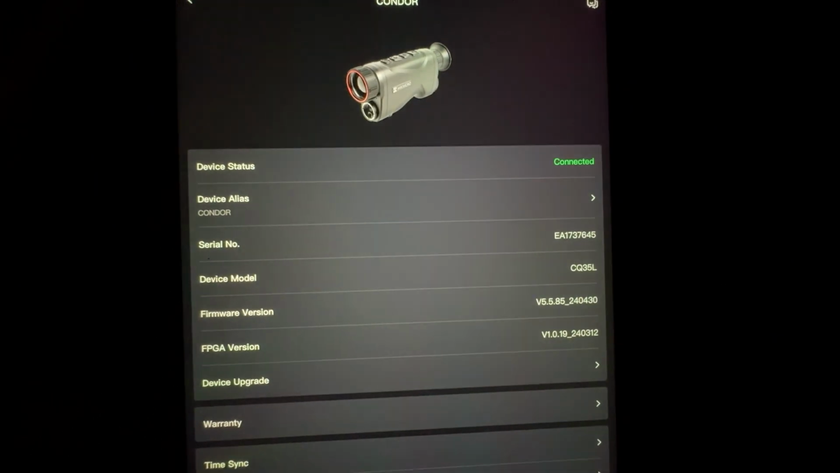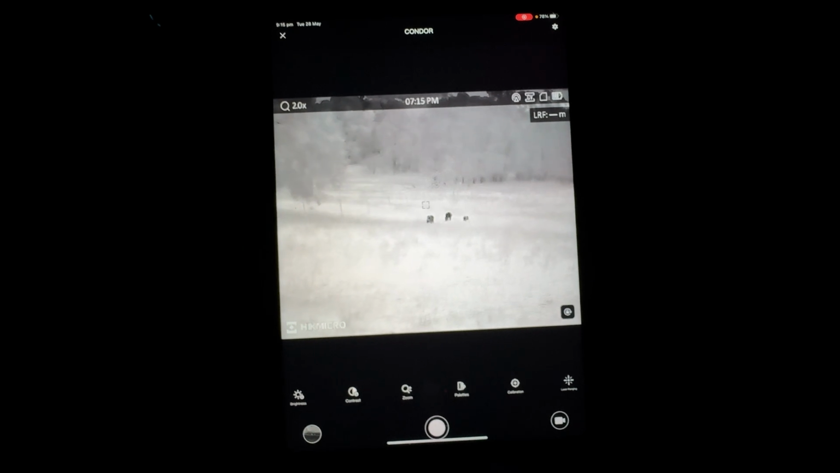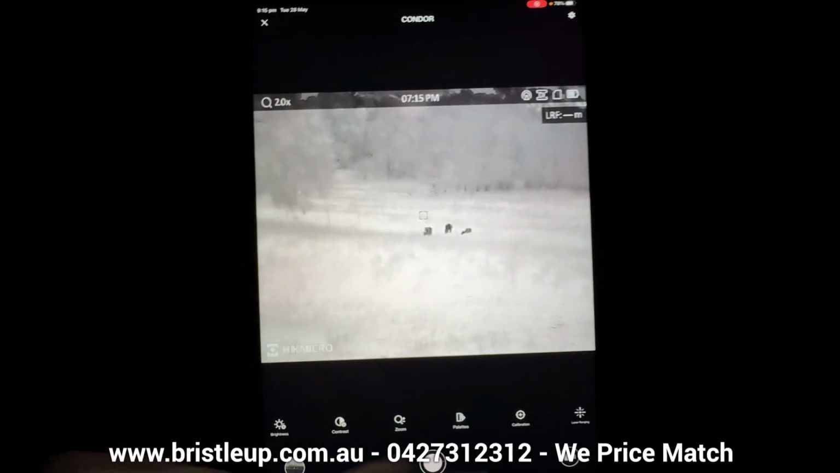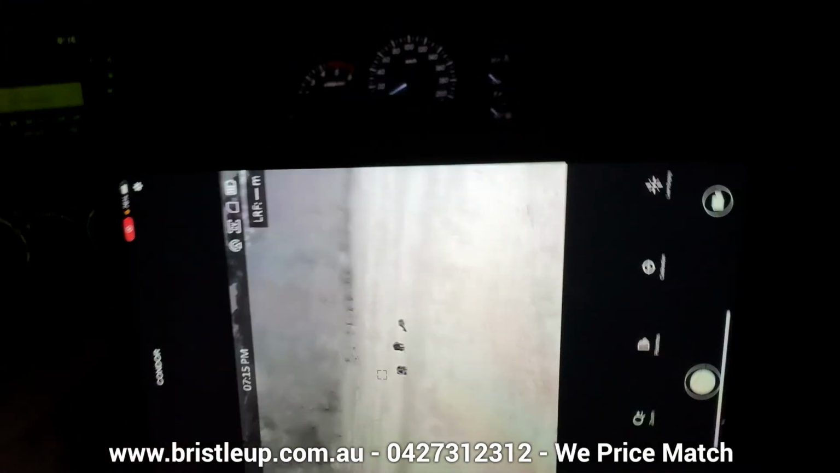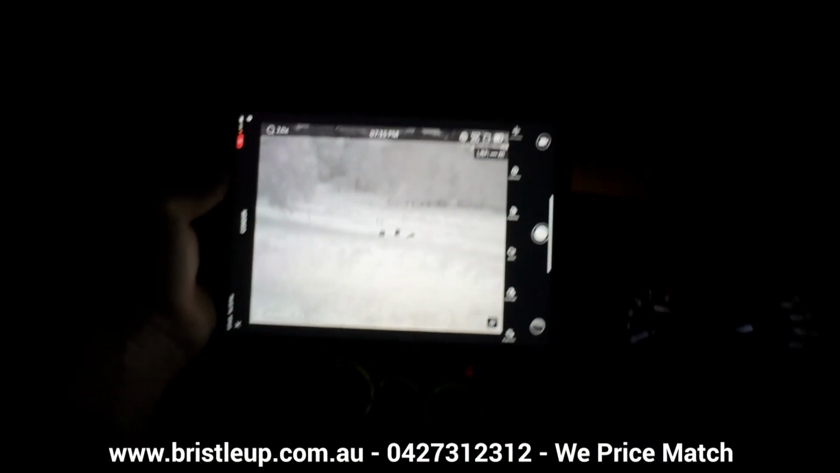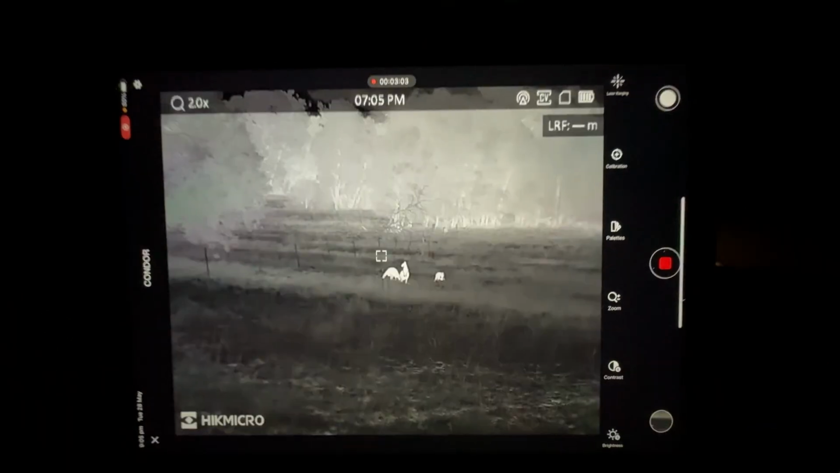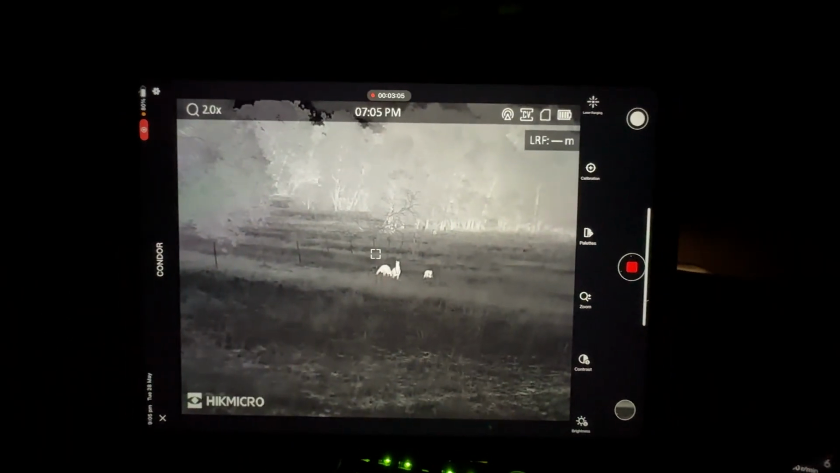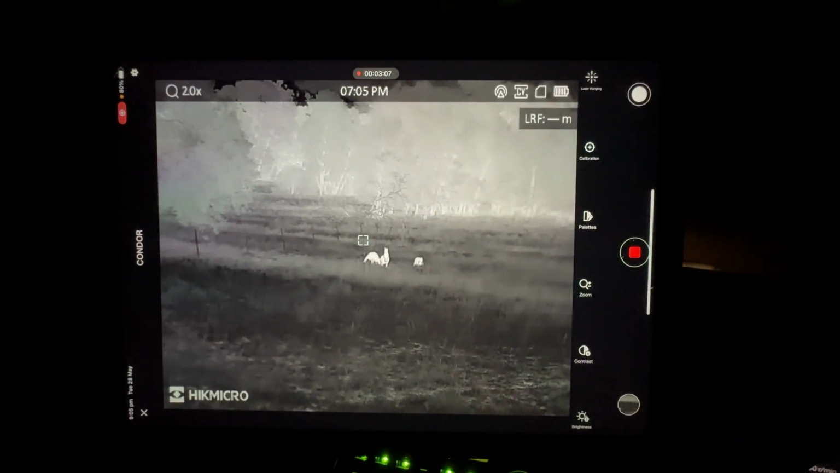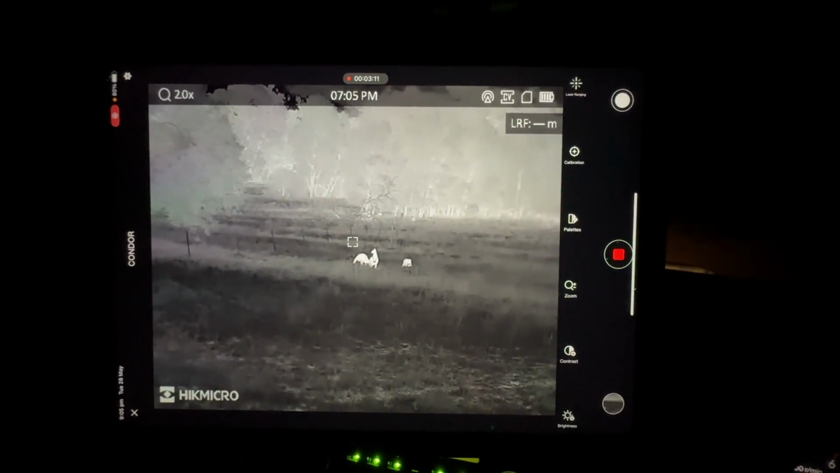And the part that everybody wants to know about, obviously, is if you hit live view, then it brings up the view to your camera with all the controls, so you can control it, and you can turn it sideways and make it bigger and mount it up on your dash or wherever you want to mount it. Alright, so we've got some kangaroos out here, but I'm going to show you quickly all the different features of the Hikmicro app here.